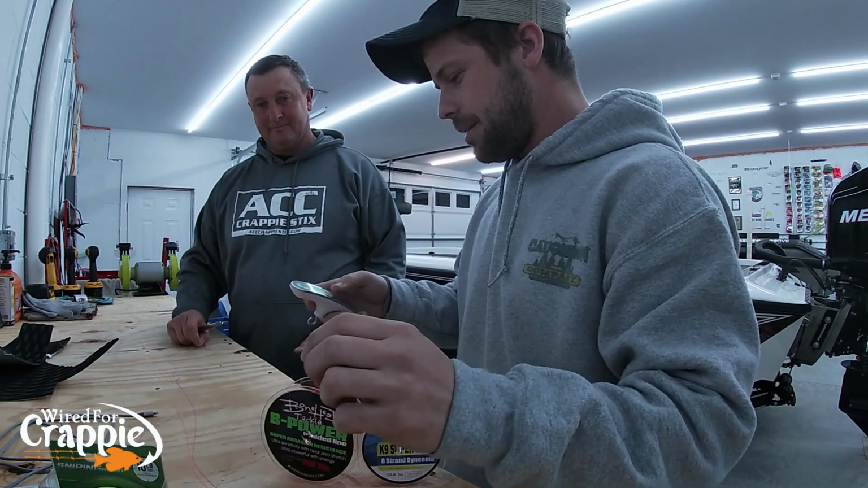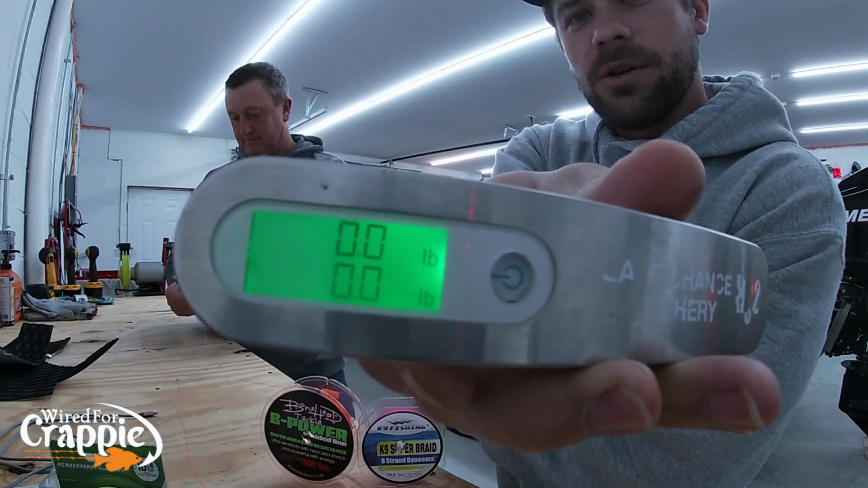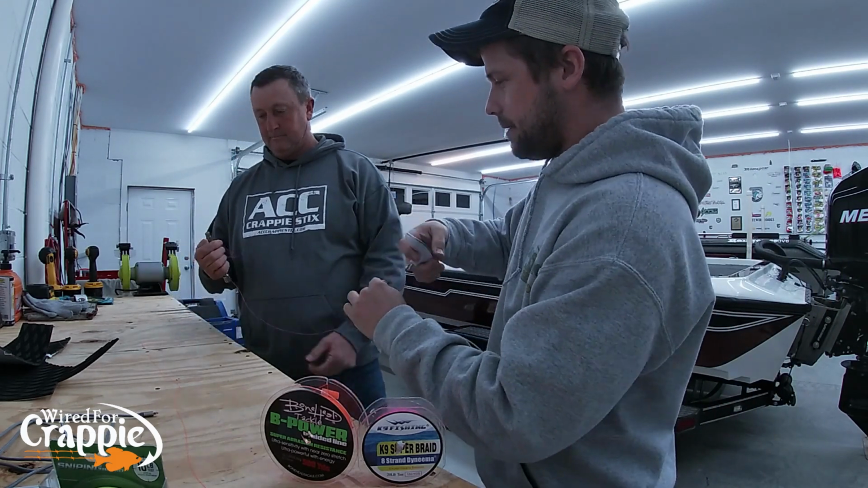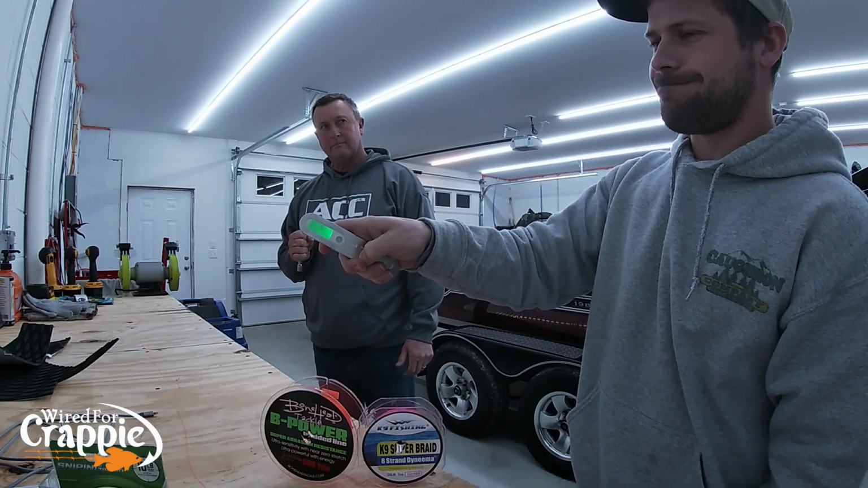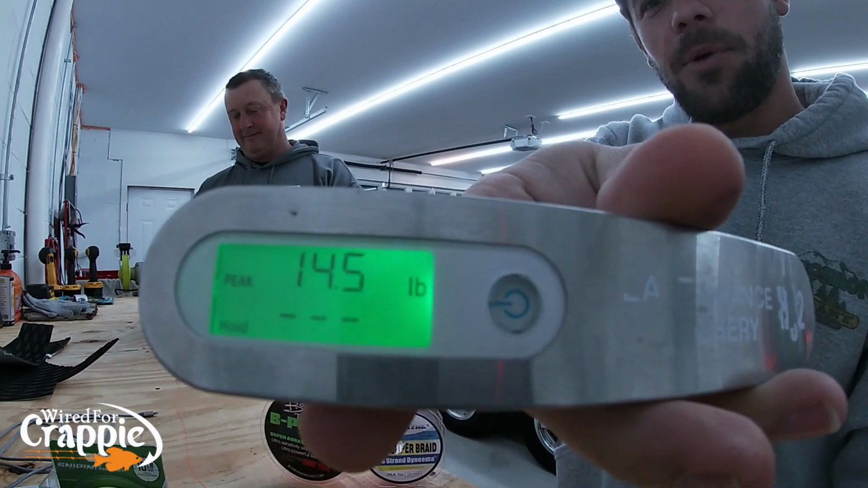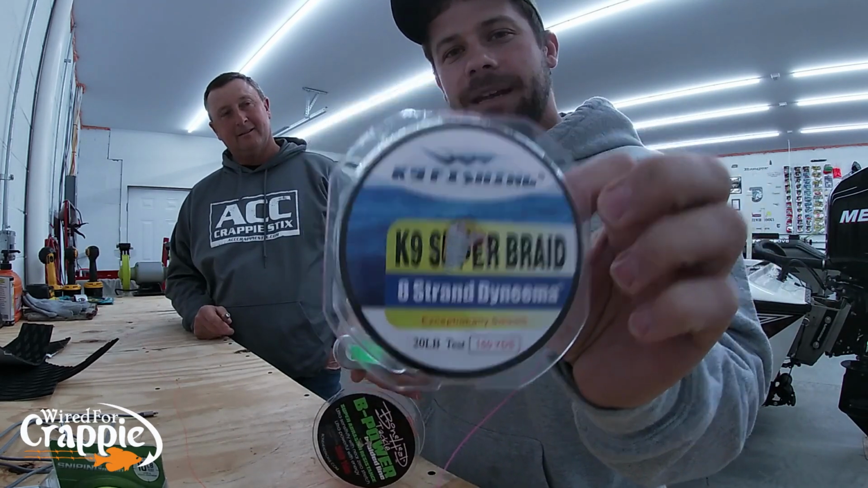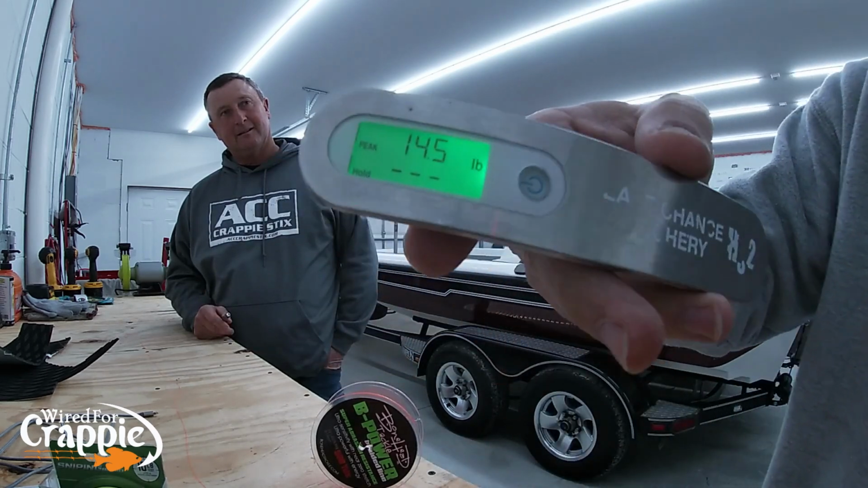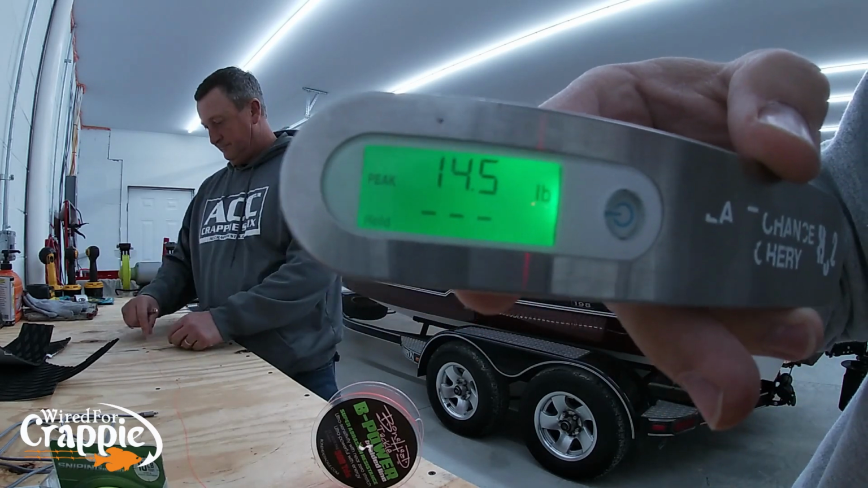Let's go to the K9 next. This is the K9, 0, 0. So we'll try the pink K9. There it is, guys, 14.5. So that pink K9 is supposed to be 20-pound, and it broke at 14.5. Can you guys see that? Let me make sure you guys can see it. 14.5 pounds is where that broke.